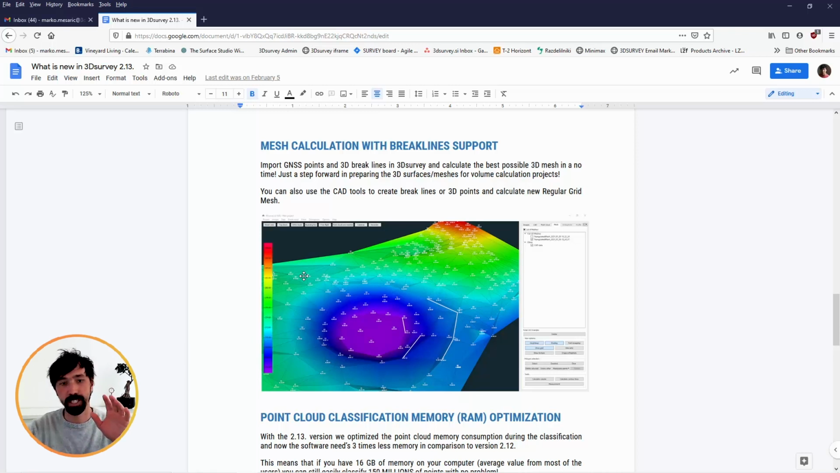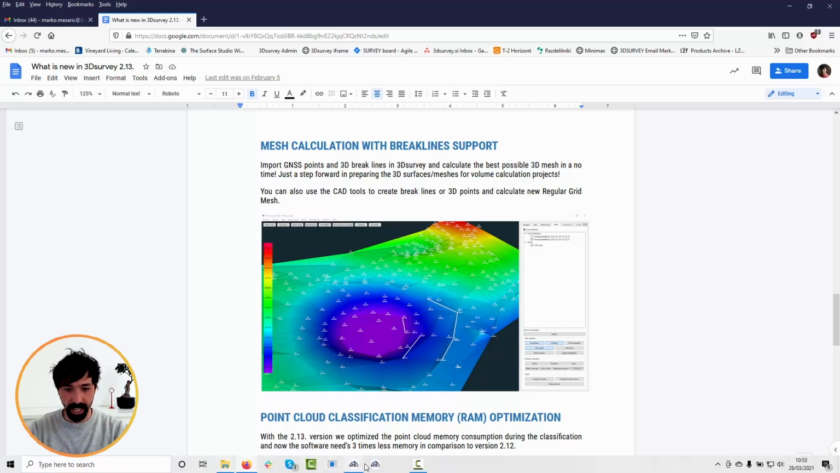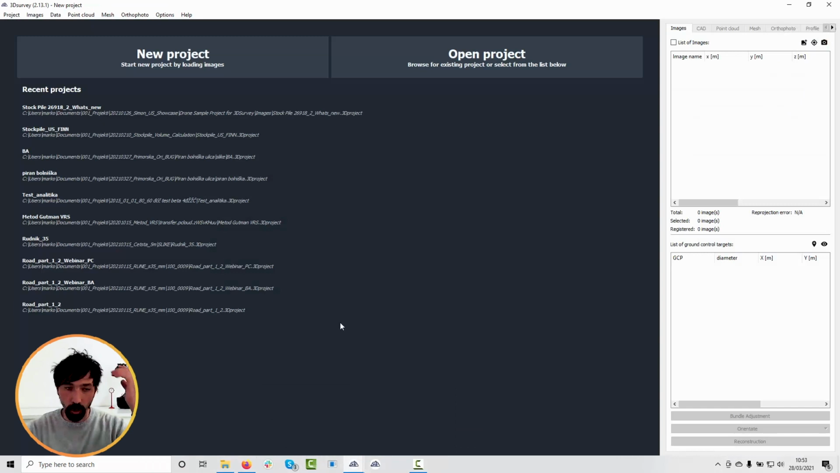So if you are just starting with this technology and you still have a lot of traditional projects which you would like to combine with the drone data, with the photogrammetry results, now you are able to do this, because we are able to calculate nice surfaces with the help of constrained Delaunay triangulation. And let me show you how it works.